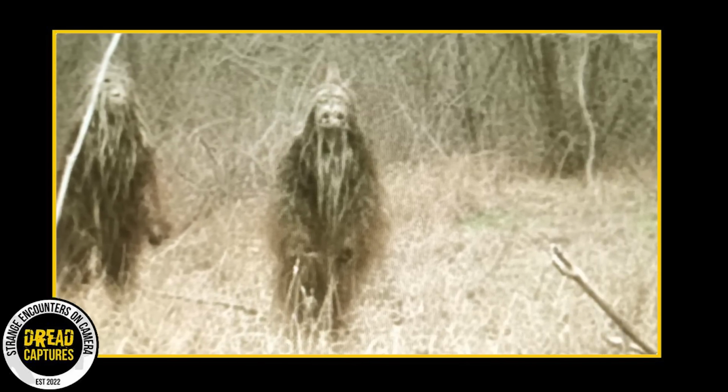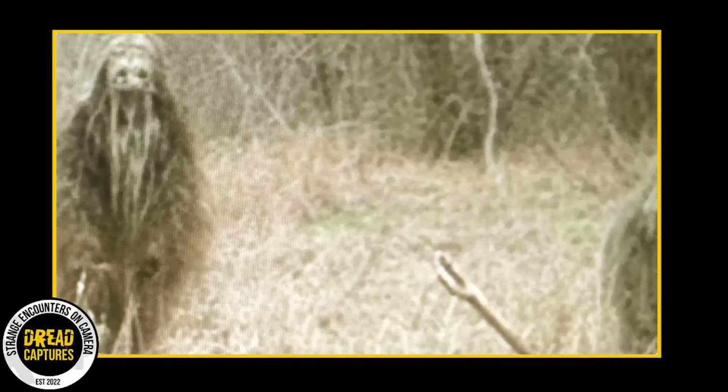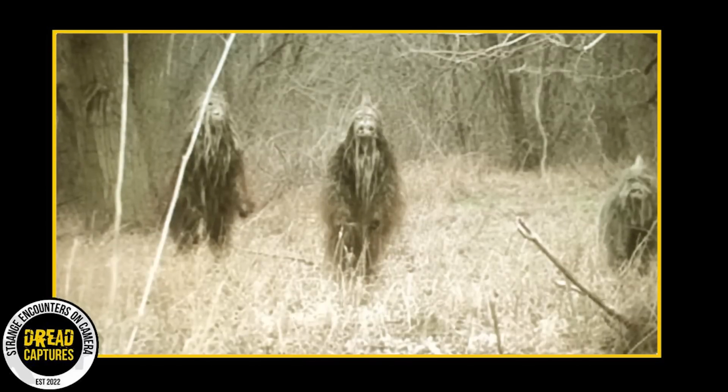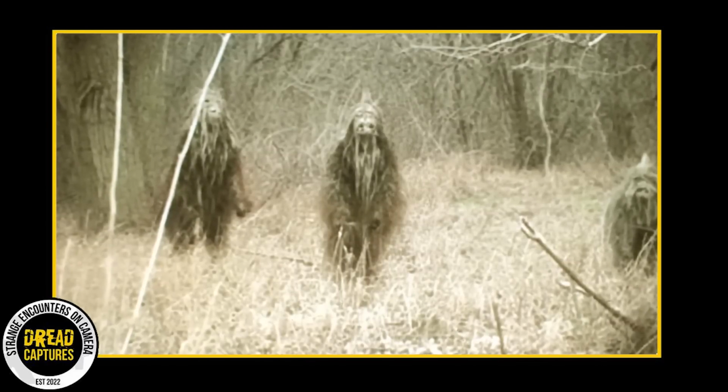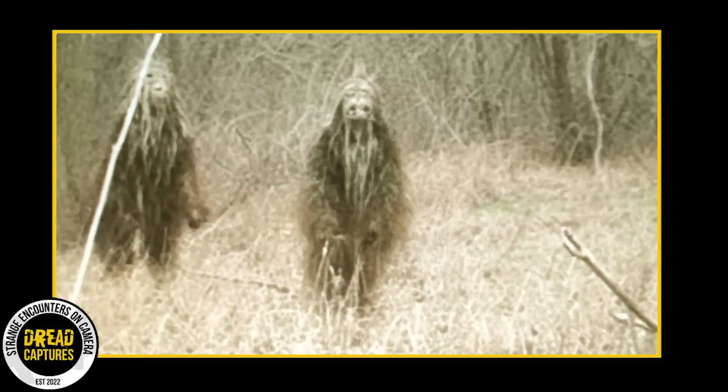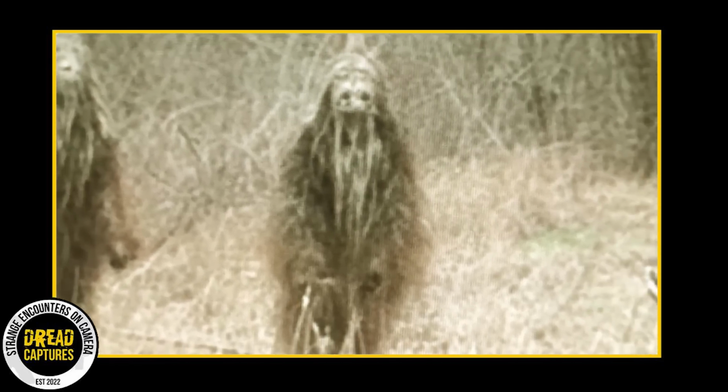But what if they aren't actually even human? Could these be guardians or spirits that inhabit the forest? And if they are, what are they doing exposing their existence to someone with a camera? Every major culture has some incarnation of a forest spirit. They might have different names across different folklores, but they all have similar characteristics. If these beings were simply myth, then why do so many ancient cultures speak of their existence?